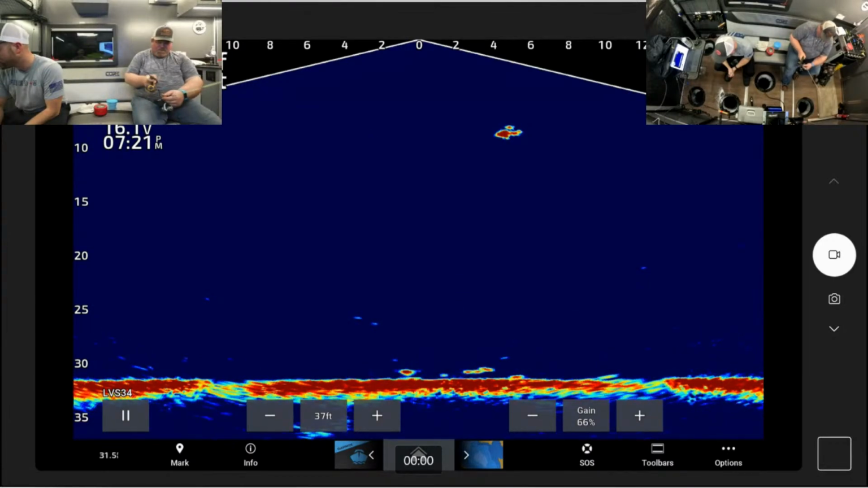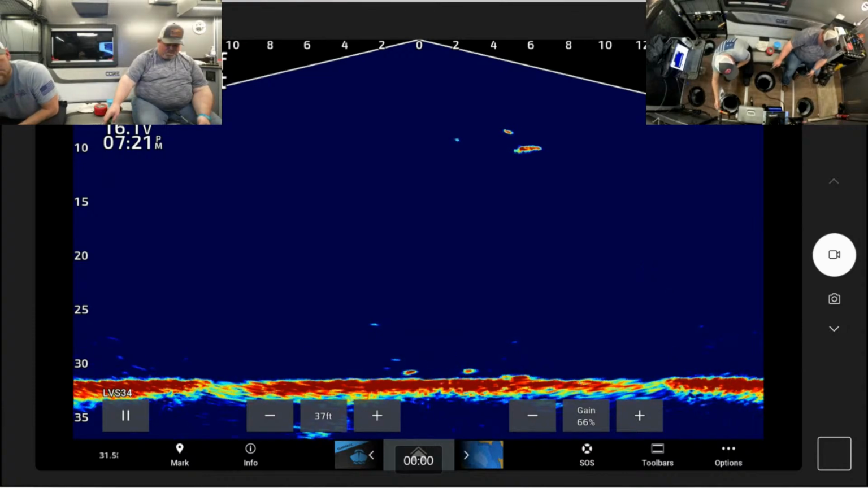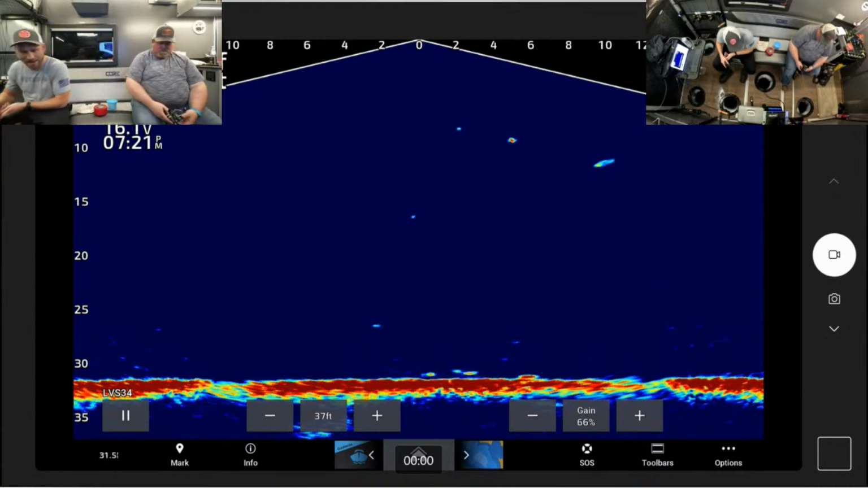The minnow's going crazy, but he doesn't have it yet. The minnow's wondering what's going on. Should we drop the minnow down to him a little bit? He'll be like, what the heck is going on here? That's a nice size fish, too, especially coming in 10 feet down. Shoot. Maybe he'll come back.